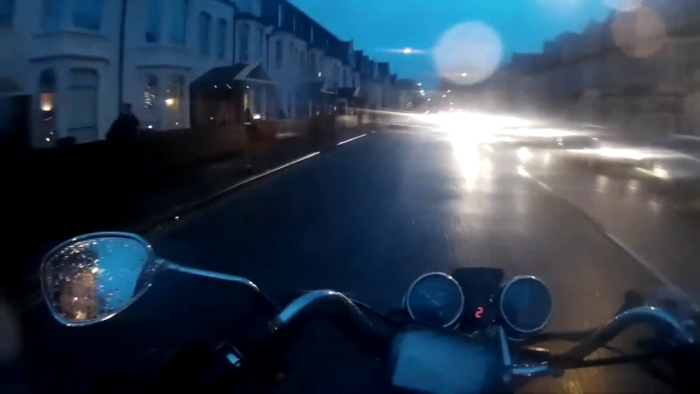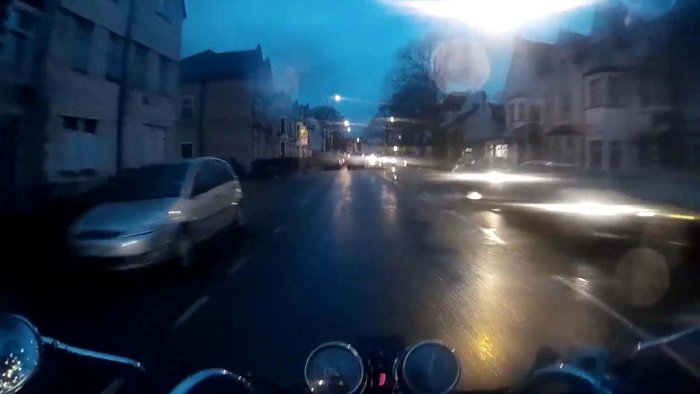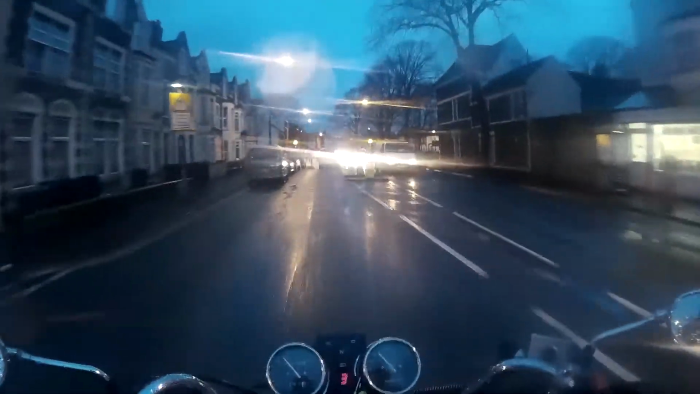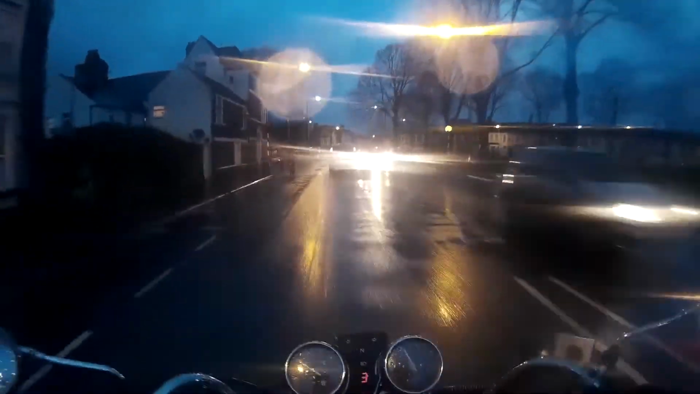Wow! Nice one. That dude seriously went over on a red light. Look at that. He had to make that one stop. That is what you call going over on a red light. The vehicle in front is a donkey. I can't say donkey. Donkeys are nice. That'd be an insult to a donkey.